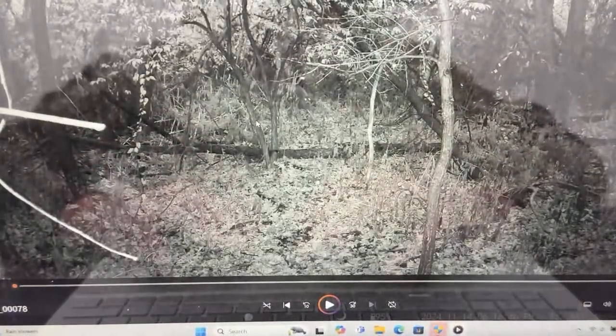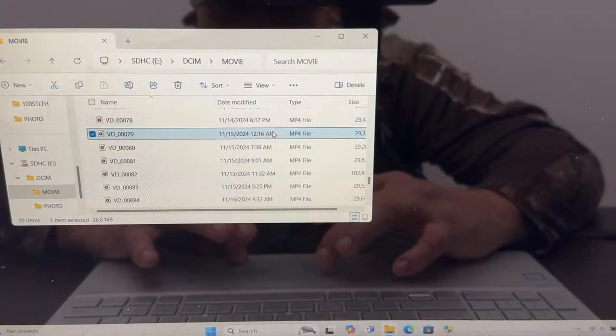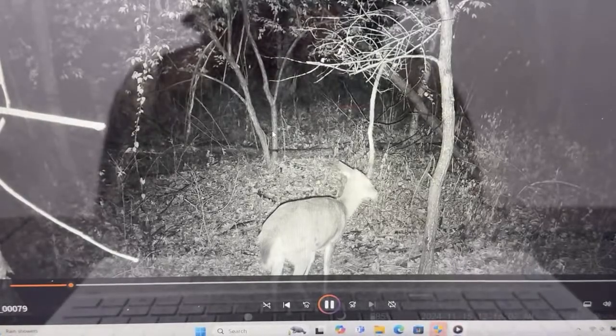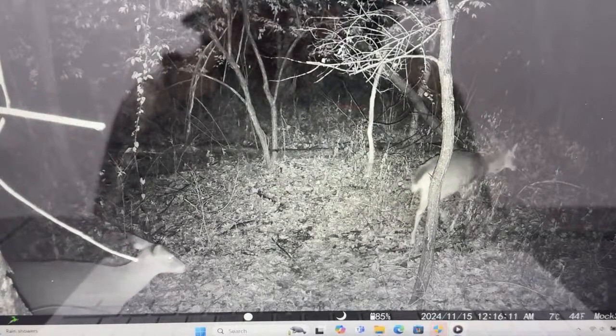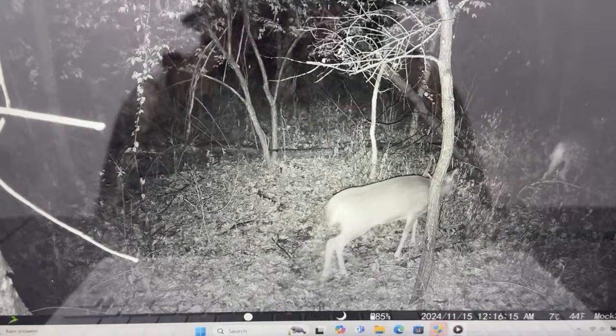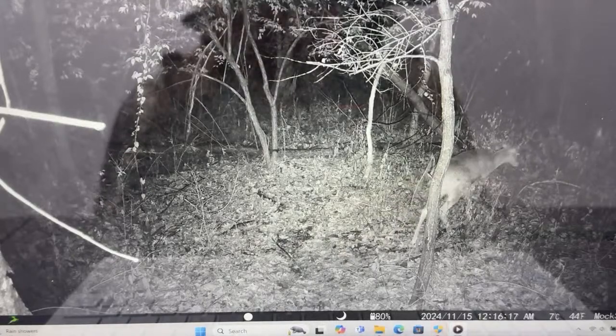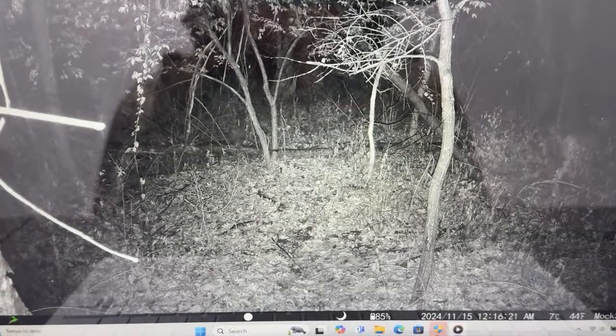Okay, so nothing was behind it, but there's something chasing that deer. Now this is 12:16 on the 15th, so we didn't get anything on that one. I wish I would have seen what was coming there. But there's another doe putting some scent on that licking vine, and then there's another doe coming out of the thicket and going across. Didn't pay any attention to that licking vine, and that's okay. They know that it's there for sure.